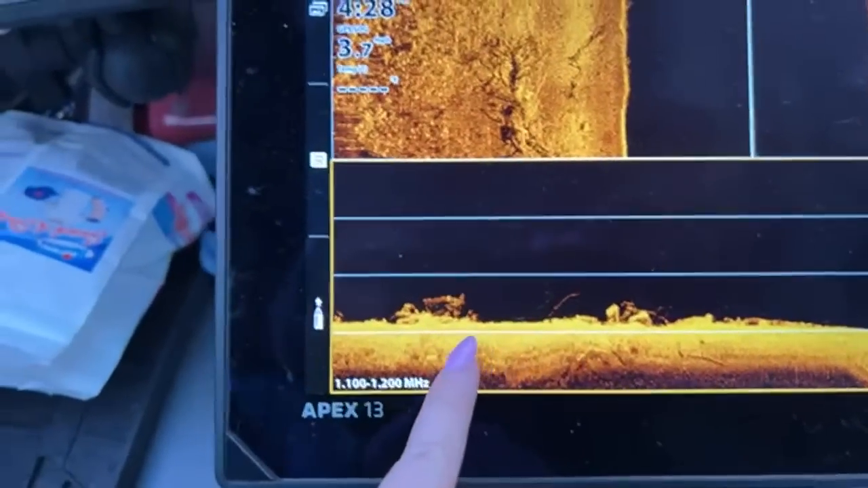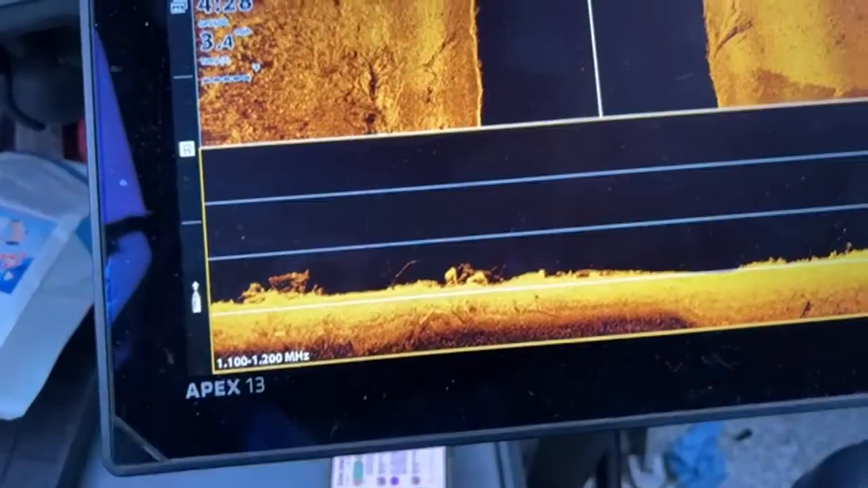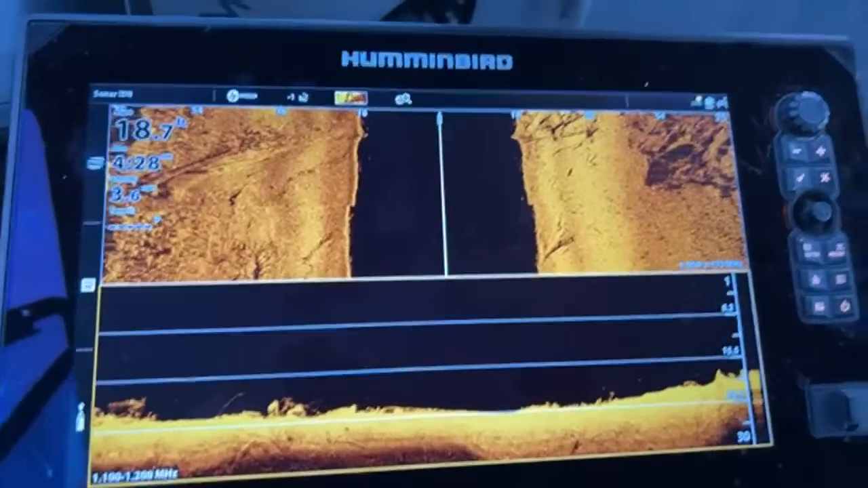All of that we saw in there is all of this down here. These are all trees, brush pile, things like that. Thing to the right is brush piles, but you'll see a log. You can show them where the logs are.